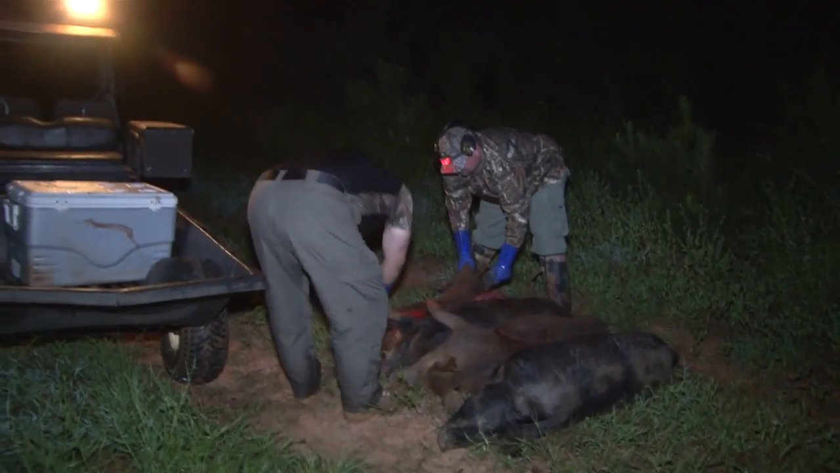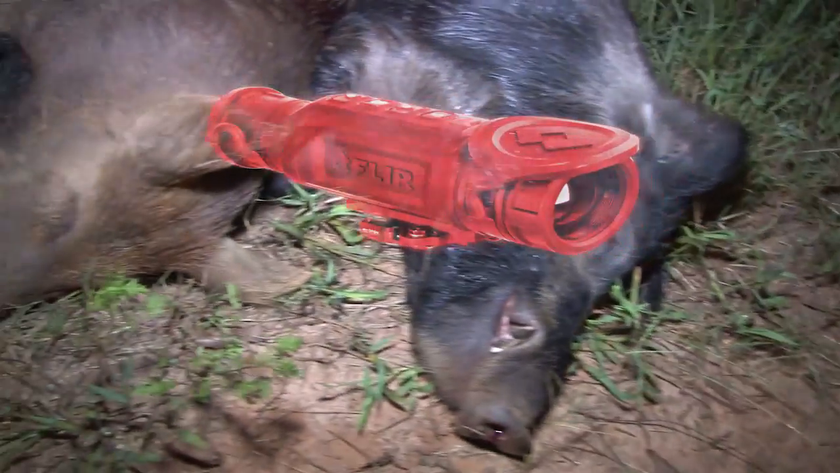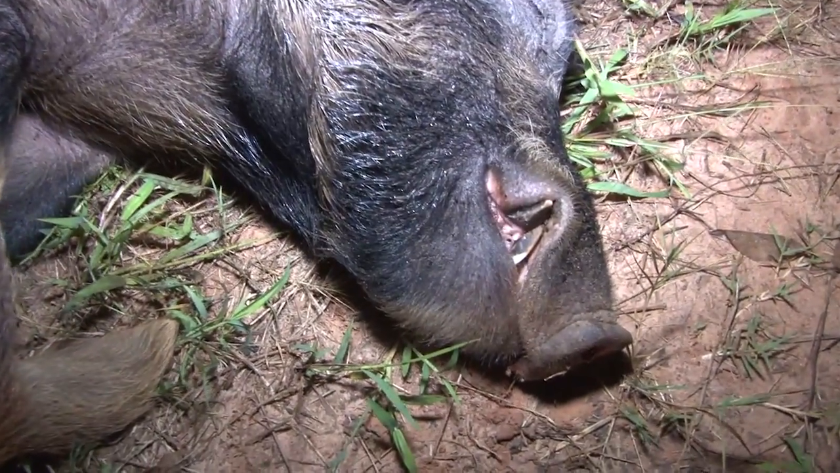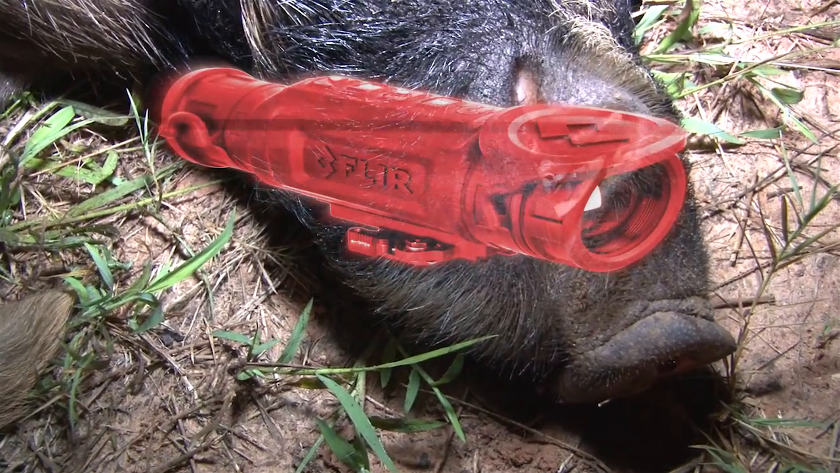This segment successfully demonstrated Chris Monhof zeroing the FLIR RS64 60mm thermal sight and the dispatching of 4 feral pigs that were destroying a farmer's peanut field. The use of thermal technology should be considered an important asset to your integrated wild pig control program.